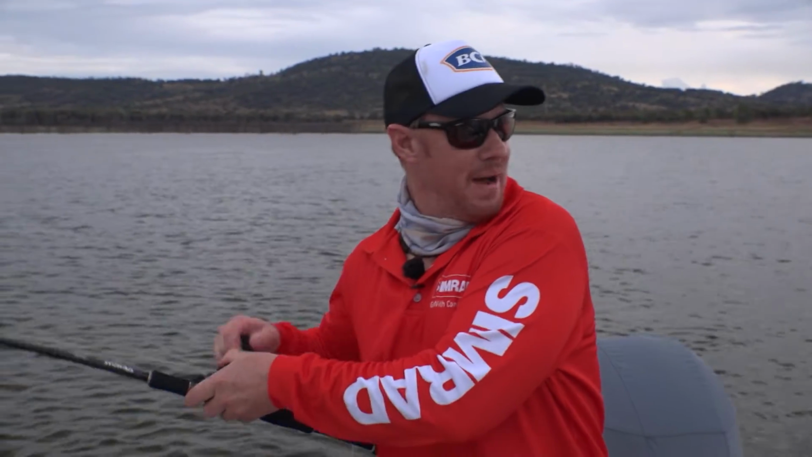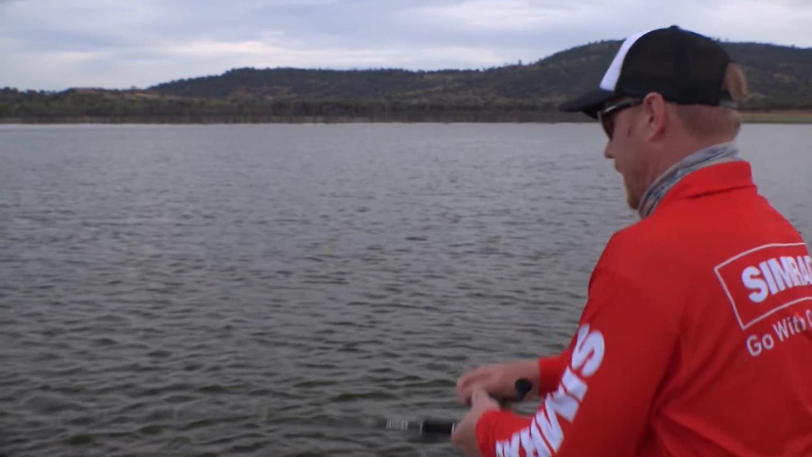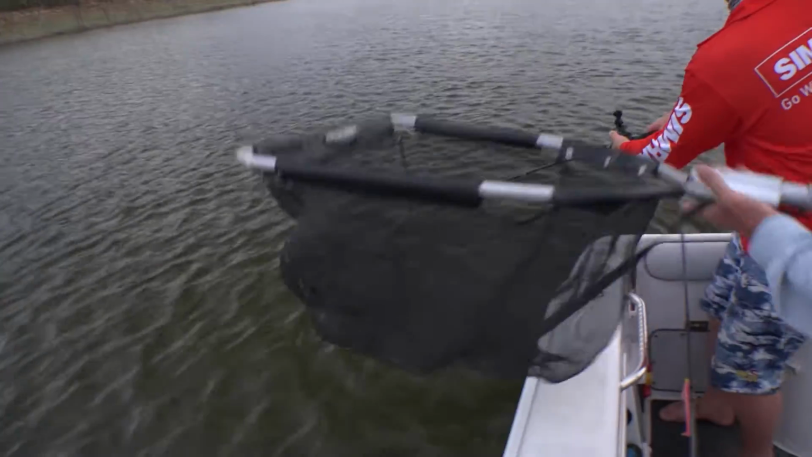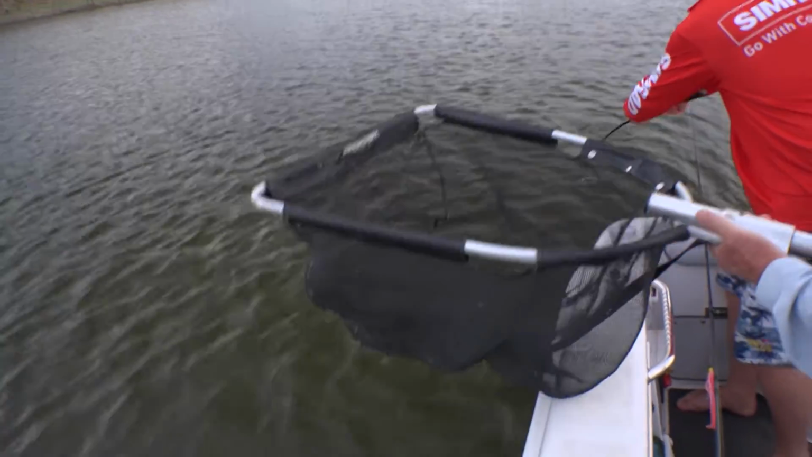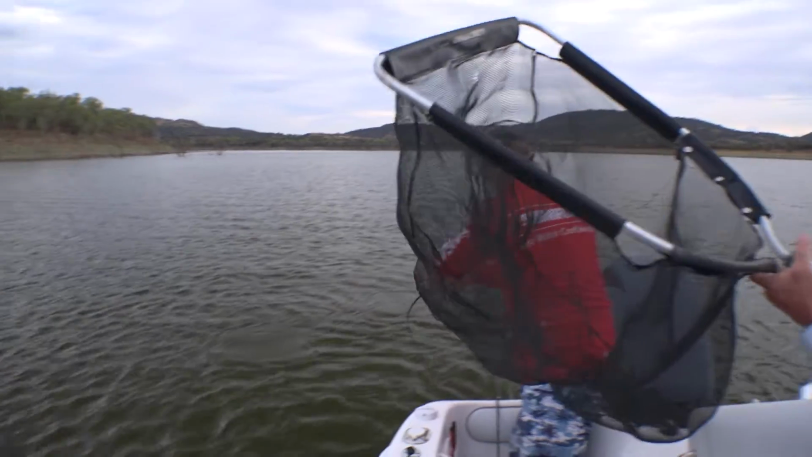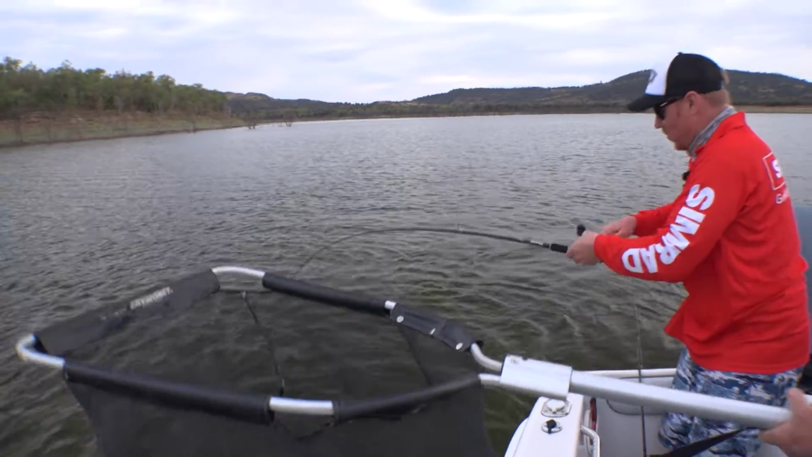It's not doing the normal Barra fight, but it hasn't peeled heaps of line, mate. It could be a, oh yeah, it's a Barra. Here it is. Got the net ready? He's just about done already. Wow. No, he hasn't. Such a short fight. It's just not fighting like a typical Barra, but this one was out in deep water. We're in over 10 metres of water.